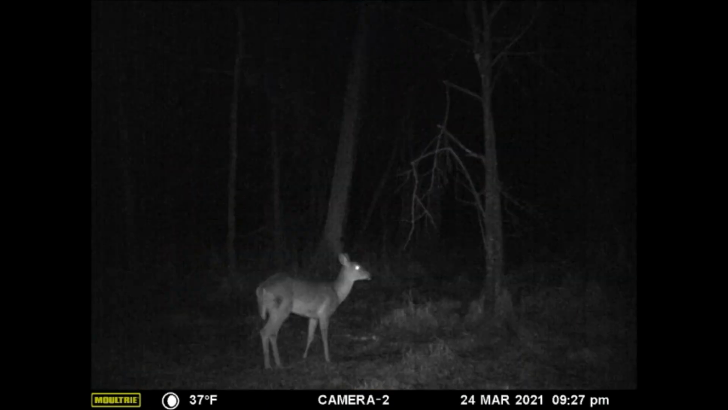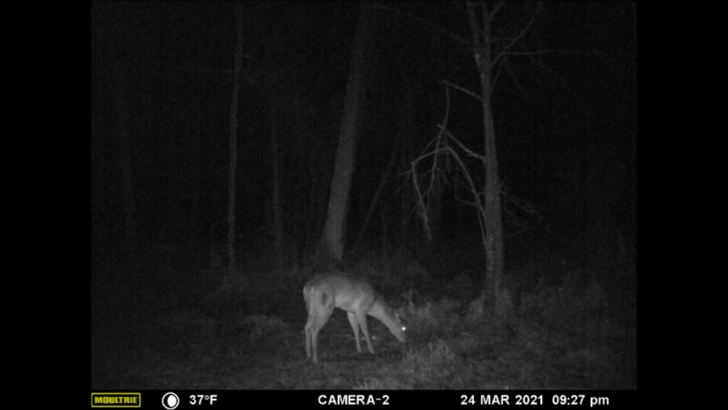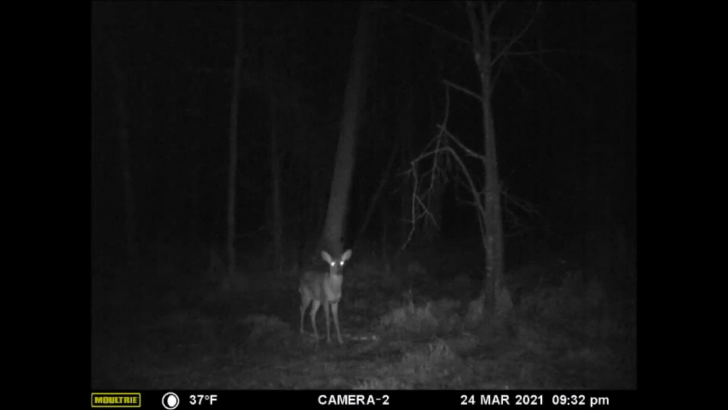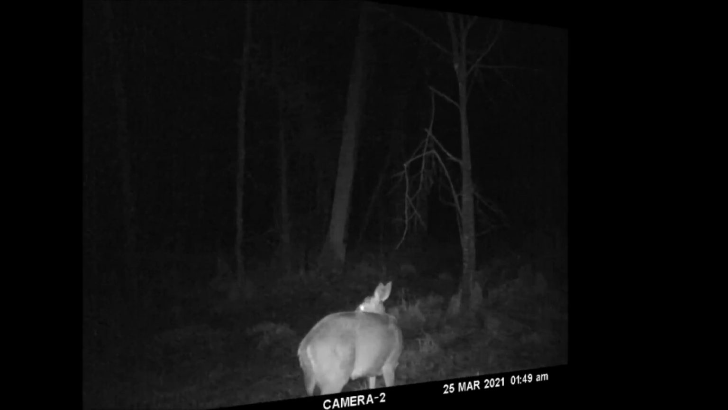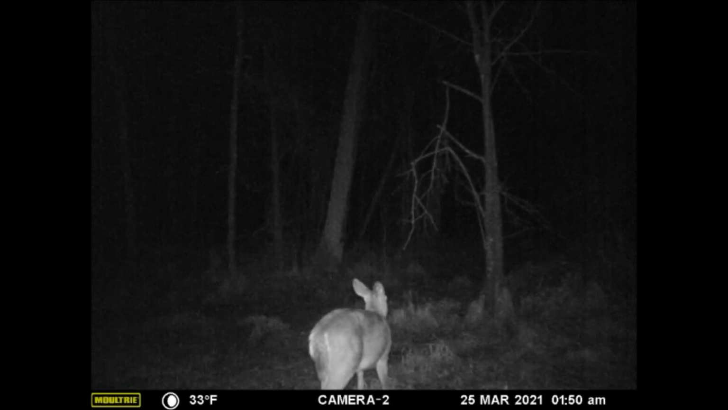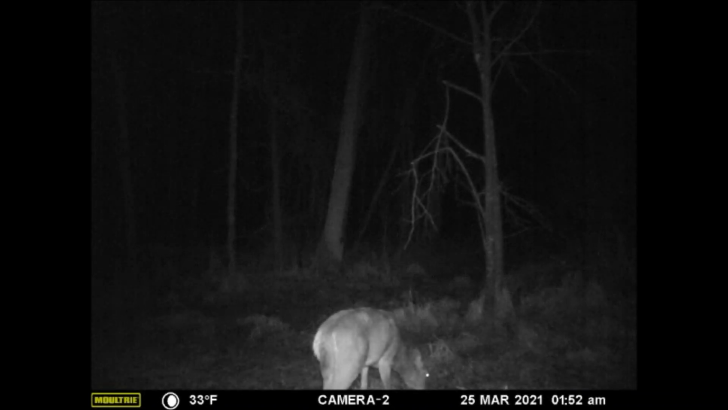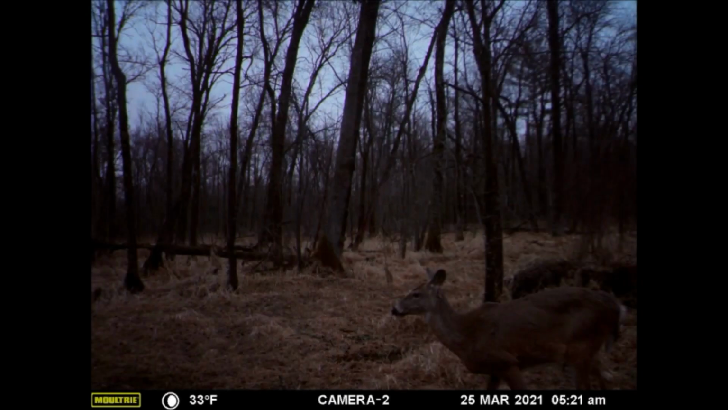Then later, the night of the 24th, it appears a button buck shows up to take a close look at the scrape and licking branch. Now, based on this button buck showing up and the small size of the scrape, our educated guess is that this button buck made the scrape. But this is an early diagnosis of the limited data. We'll have to let the rest of the data collection play out in order to confirm this.